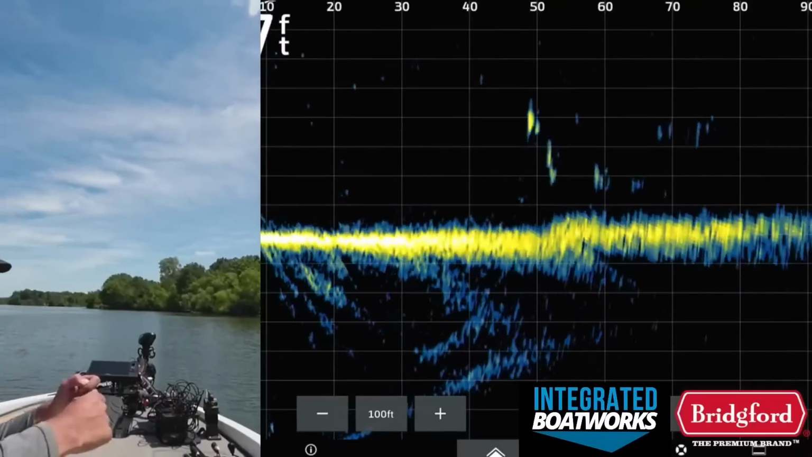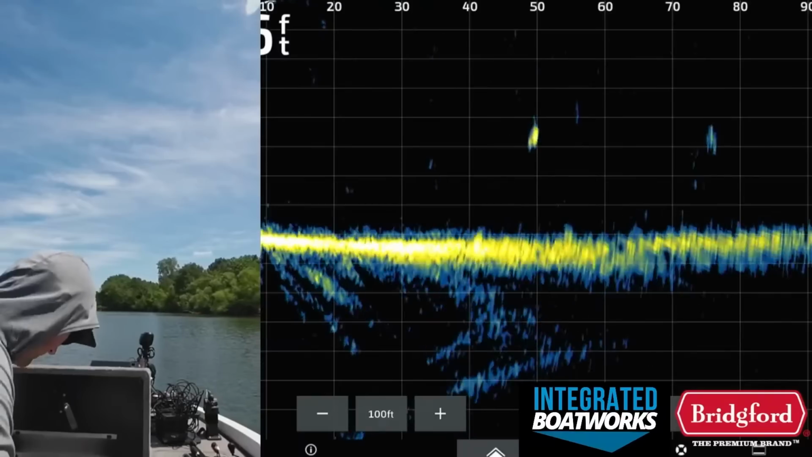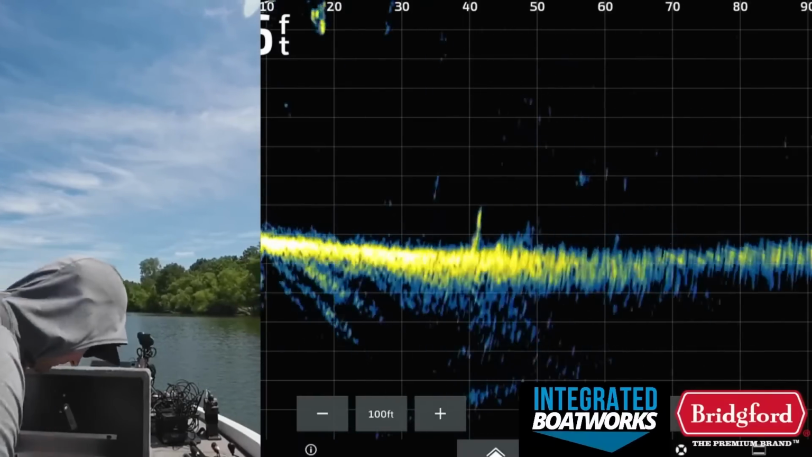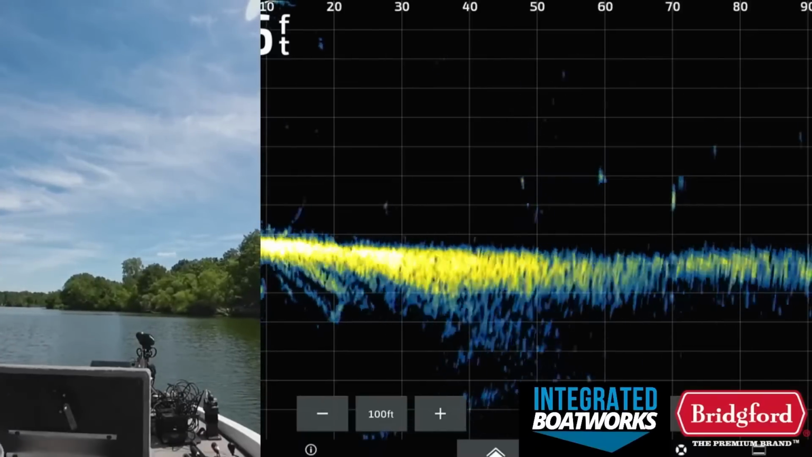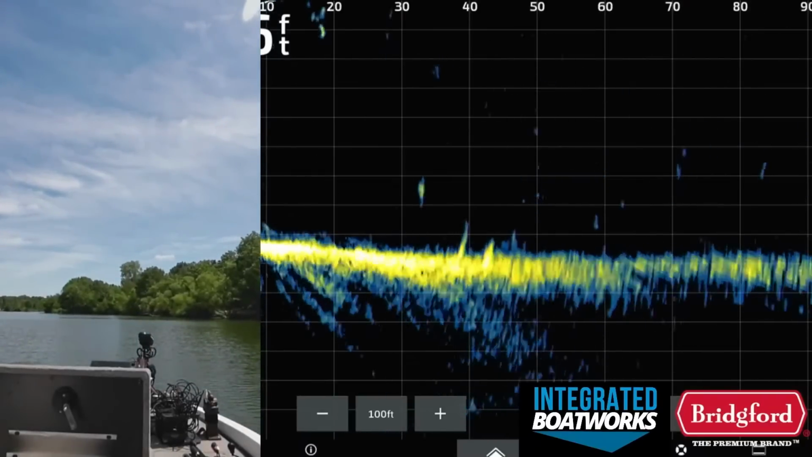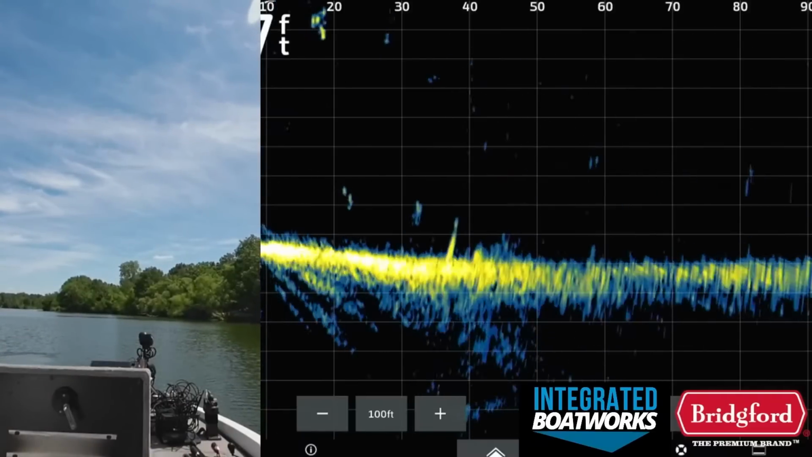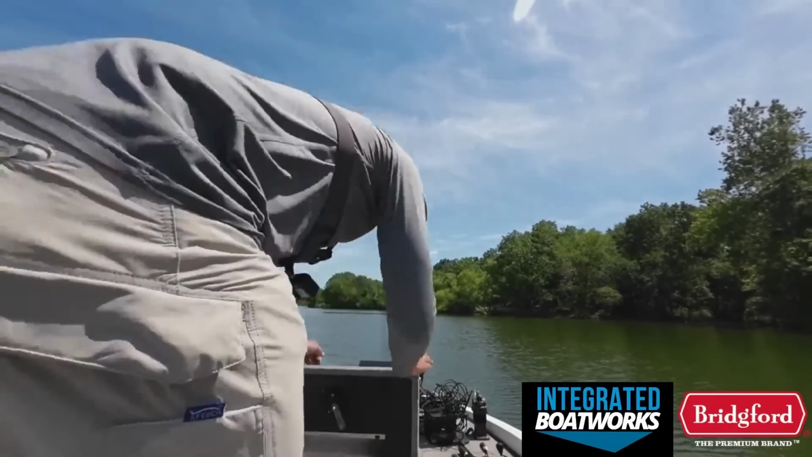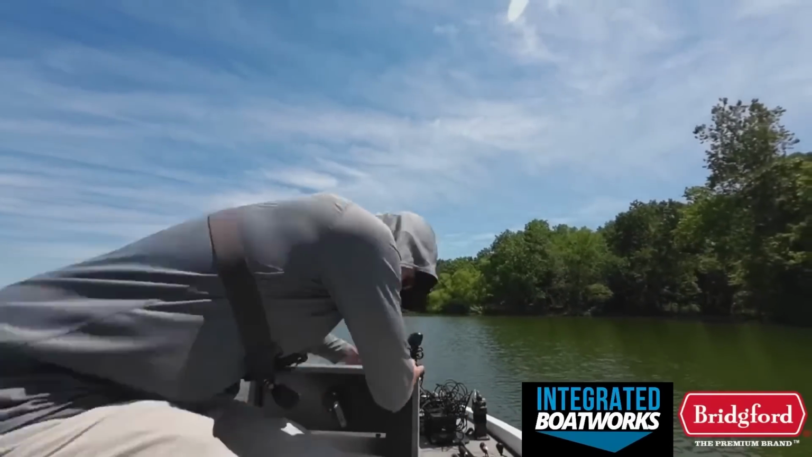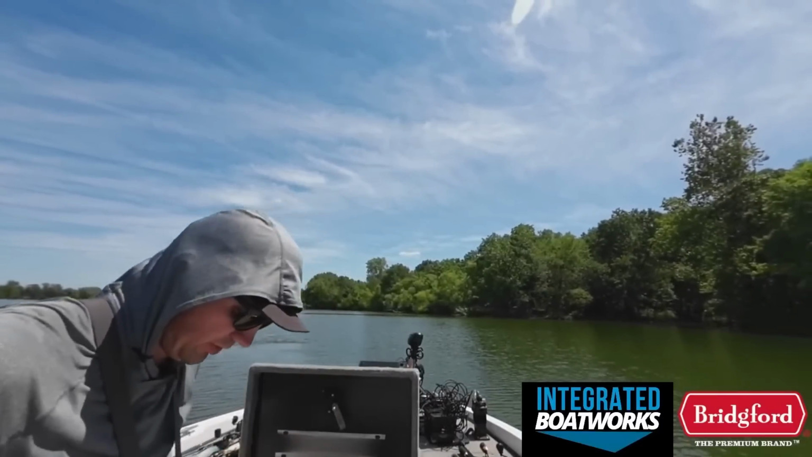So for those keeping score at home, I fished 4 brush piles already. Got a bite out of one, but nothing crazy. Let me switch to this other camera angle so you can see me as I'm talking. It's also kind of interesting because I've been fishing this spot for a total of 13 minutes, and I fished 4 brush piles in 13 minutes.